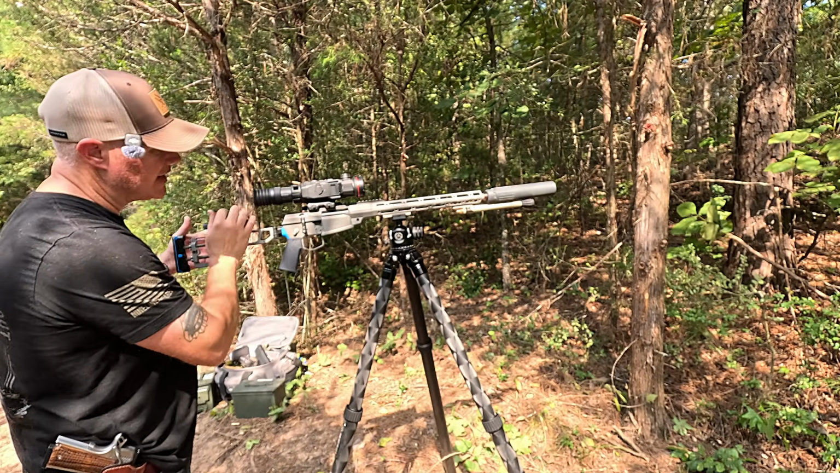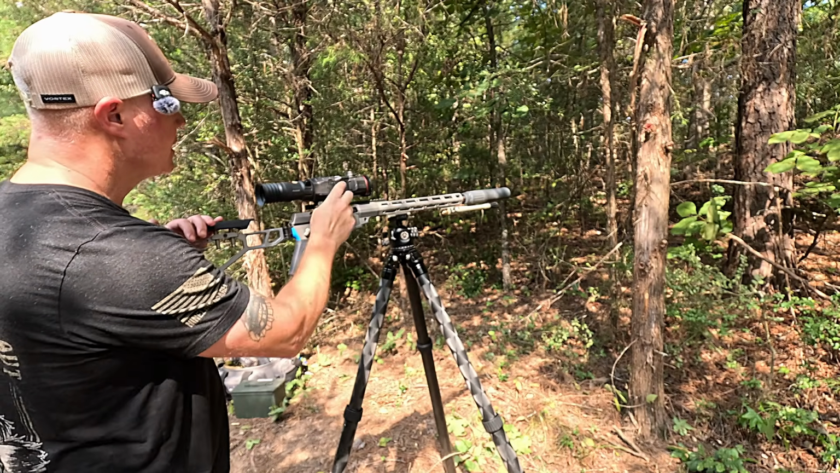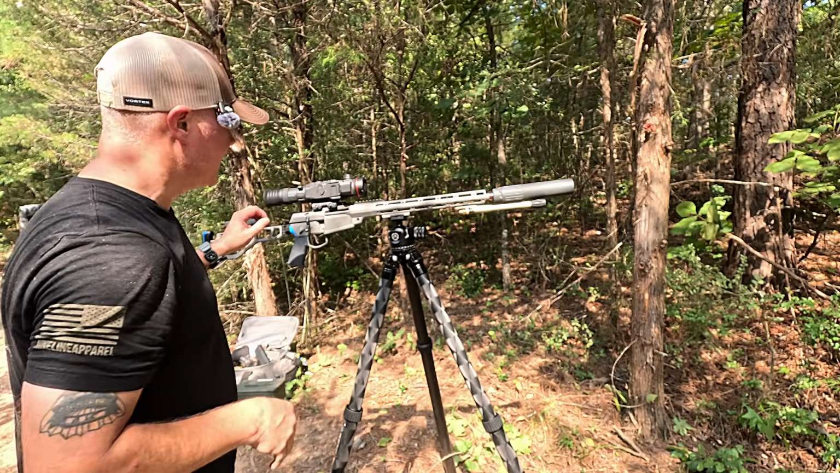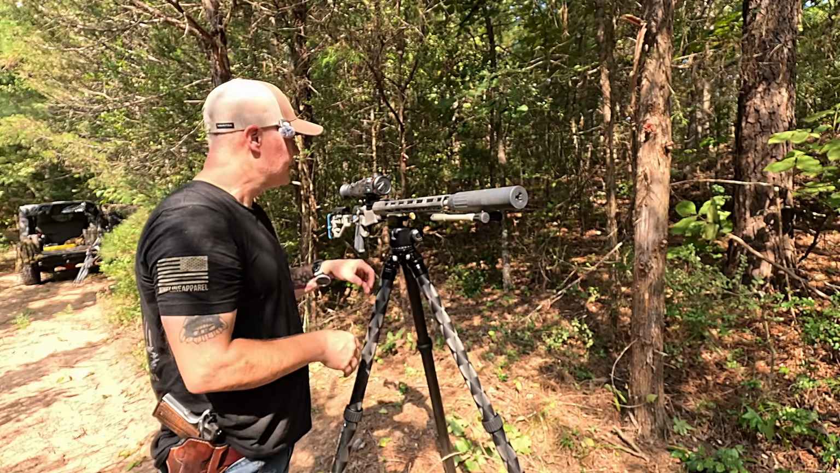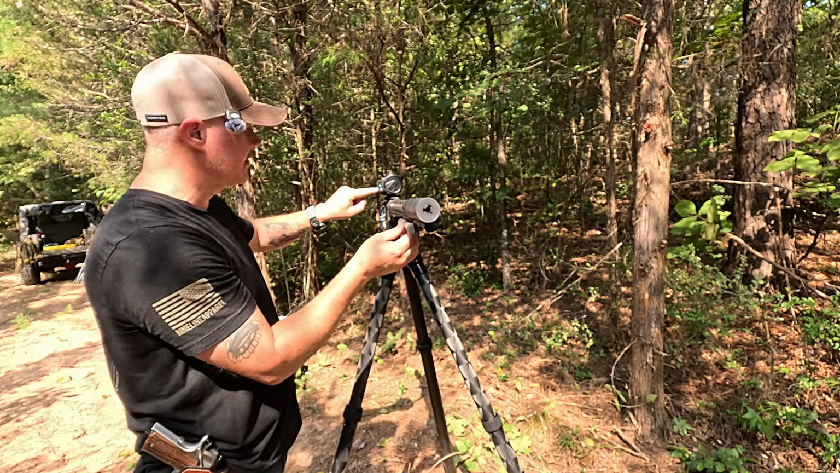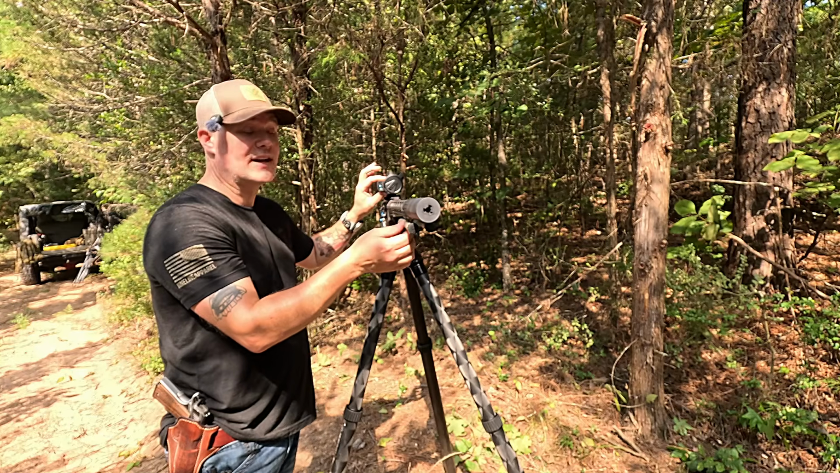And on this side, this is where your battery's at. You pop this, turn this, and pull out your battery, and you charge it. It comes with a little charger. And it can take pictures and video. I've got it set up right now where it actually takes video. Every time you shoot, it records a little bit before your shot and then after. And like I said, it's got this laser rangefinder on this LRF piece that you can add on to some other units. This one comes with it, so it's really nice.